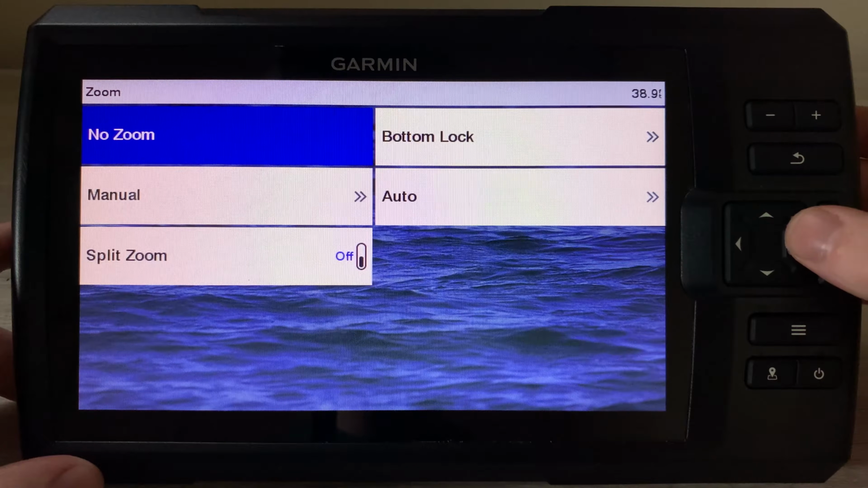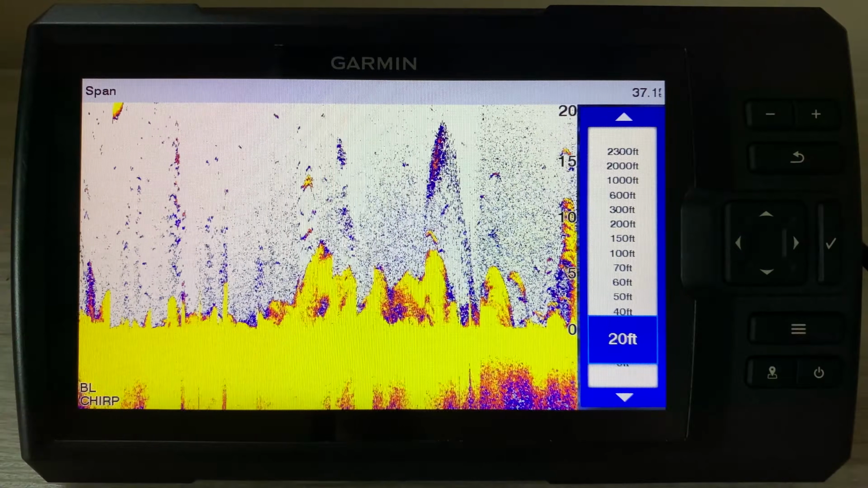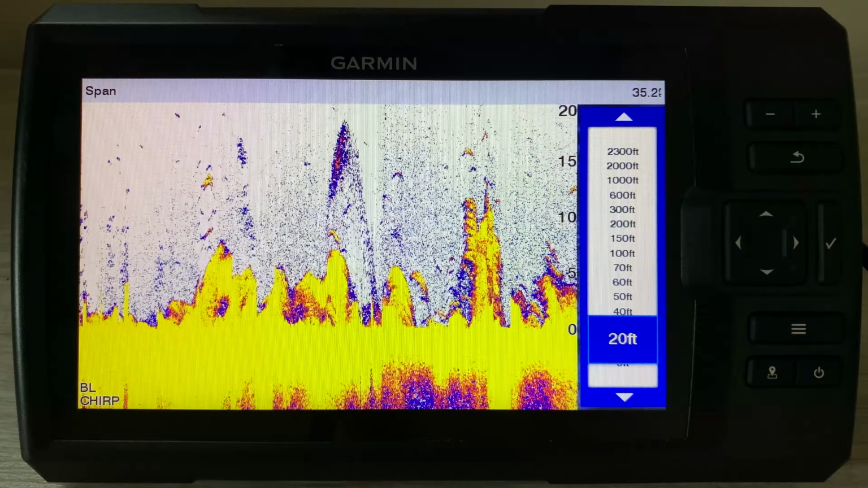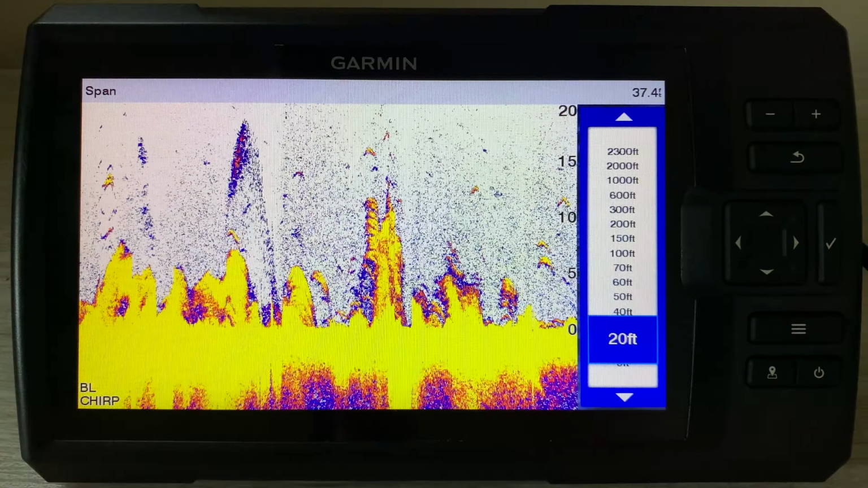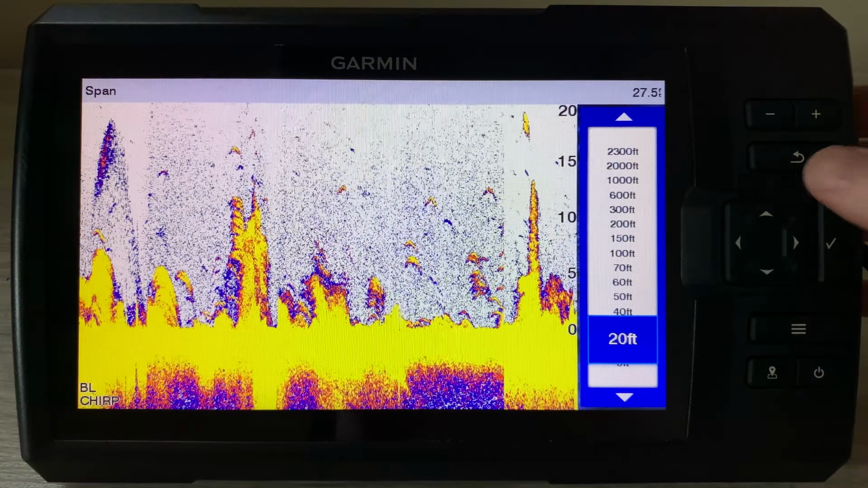zoom. So we got a few different options here. We could do a bottom lock. So it's kind of interesting. Keeps the bottom in the same spot. So this actually could be really nice, but you're not really able to see the depth changes on the lake because it's specifically holding it in one particular place. So I don't know. If you guys want to, you can do that.